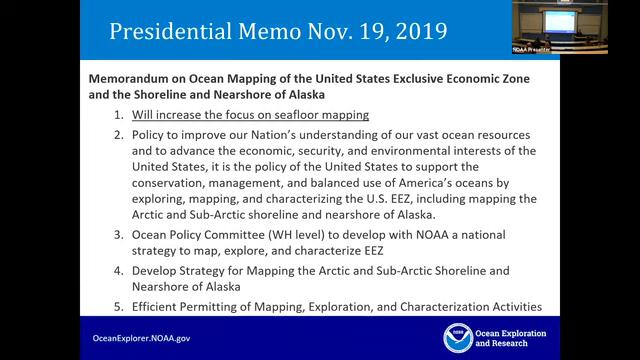The policy is to improve our nation's understanding of vast ocean resources and to advance the economic, security, and environmental interests of the U.S. And it is the policy of the U.S. to support conservation, management, and balanced use of America's oceans by exploring, mapping, and characterizing the U.S. EEZ. This is what OER has been doing for quite some time, so we're very happy to see this in a presidential memo.